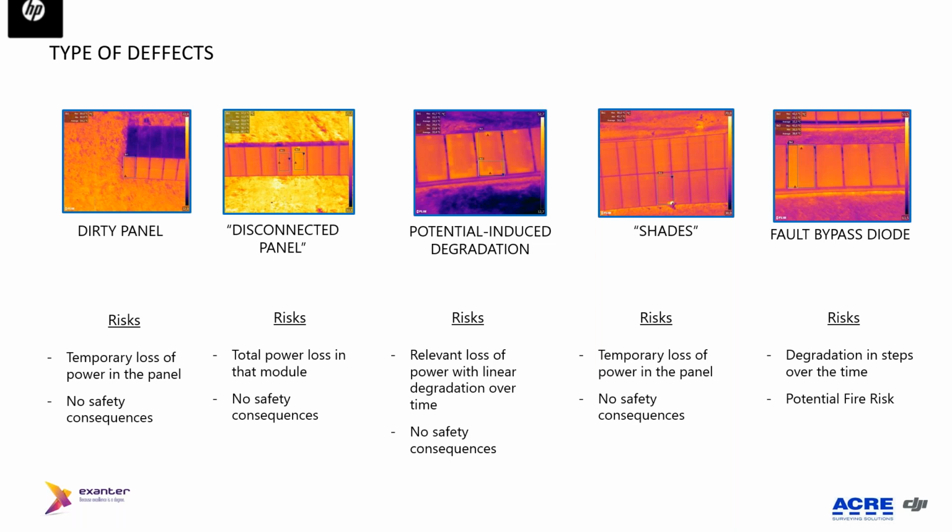We are talking about hundreds of megawatts, even gigawatts. So when you have this kind of plant, you cannot do this manually, nor the later analysis of the images, because we are talking about 100,000 panels to be inspected, 100,000 images to be analyzed, and of course the time to do this.